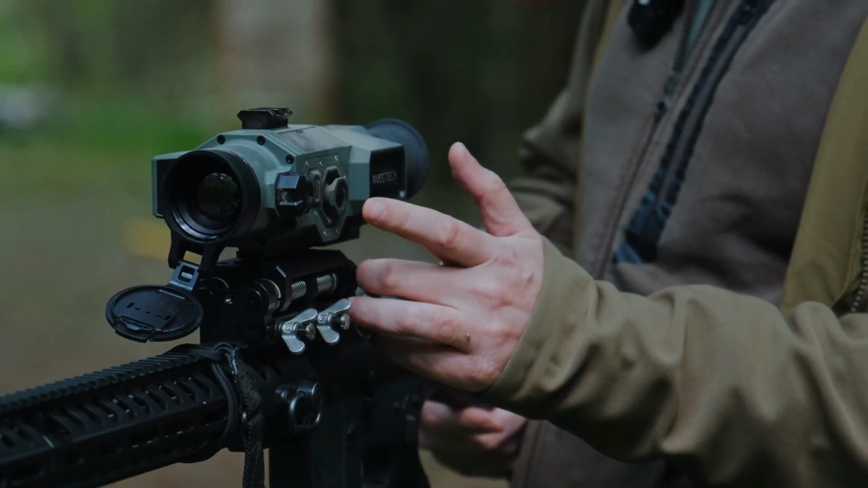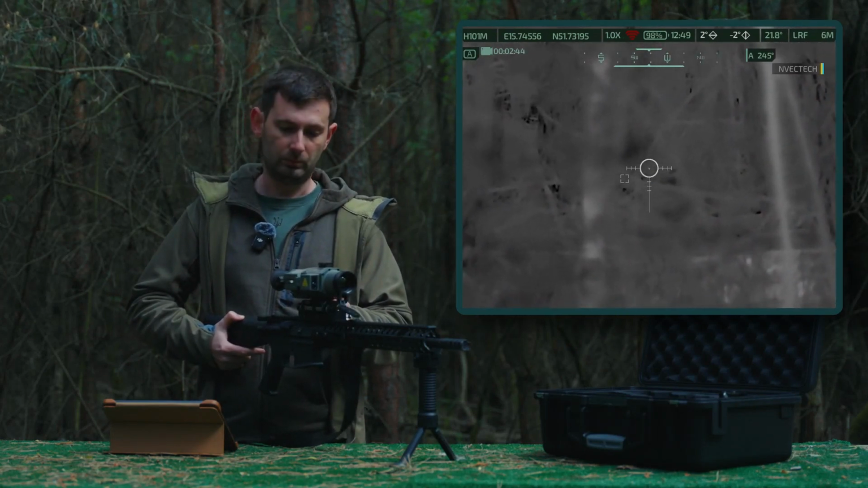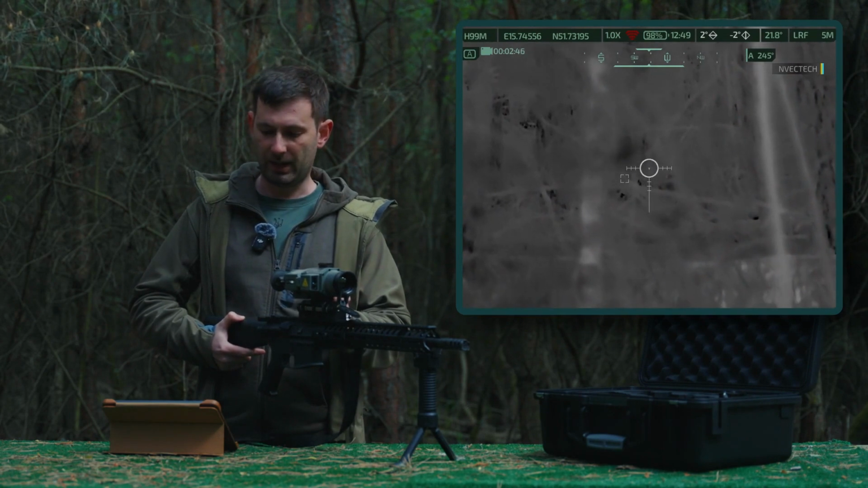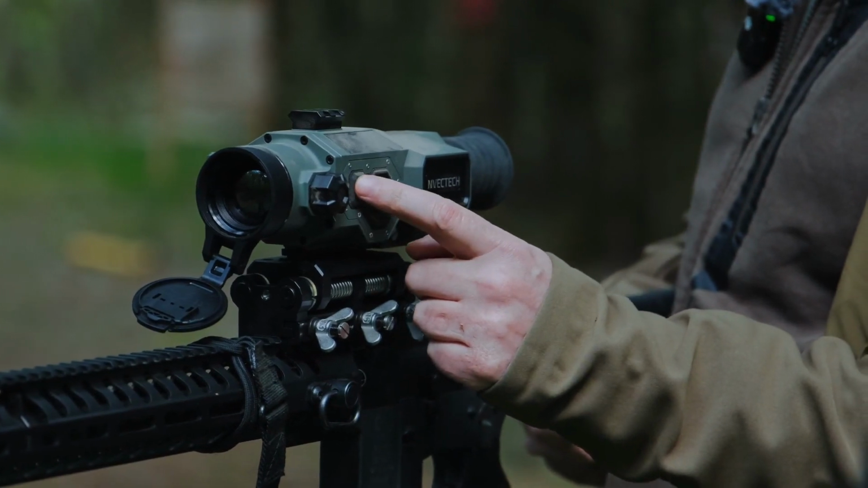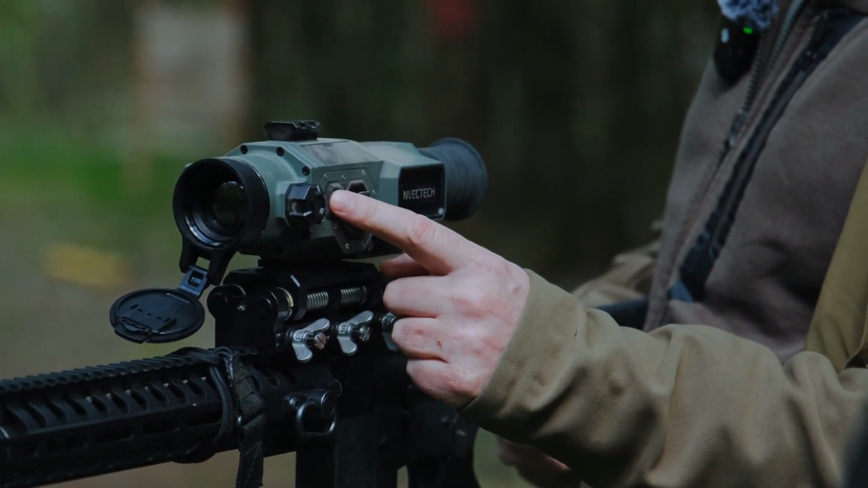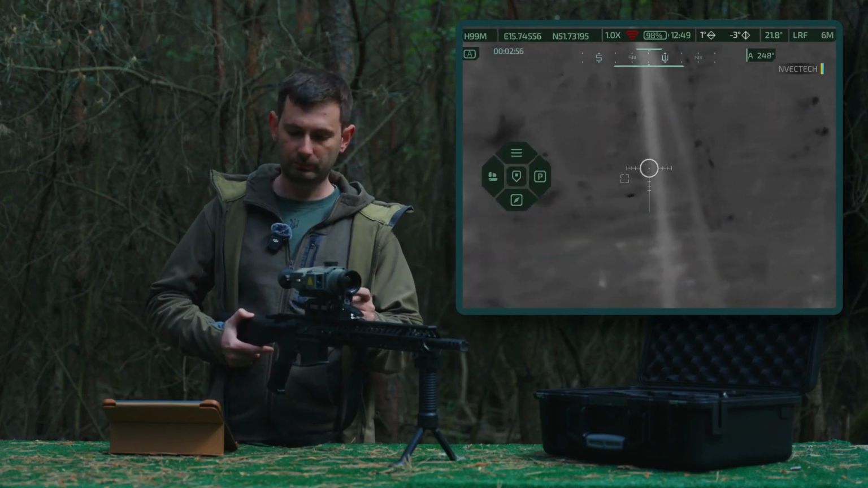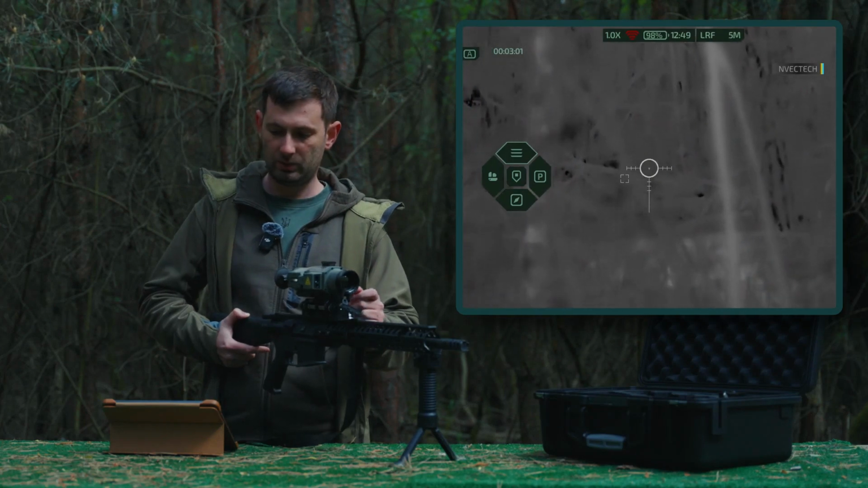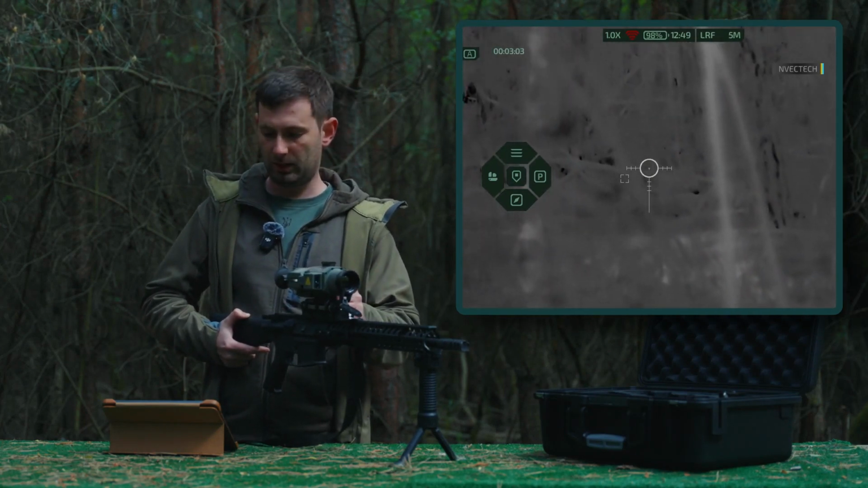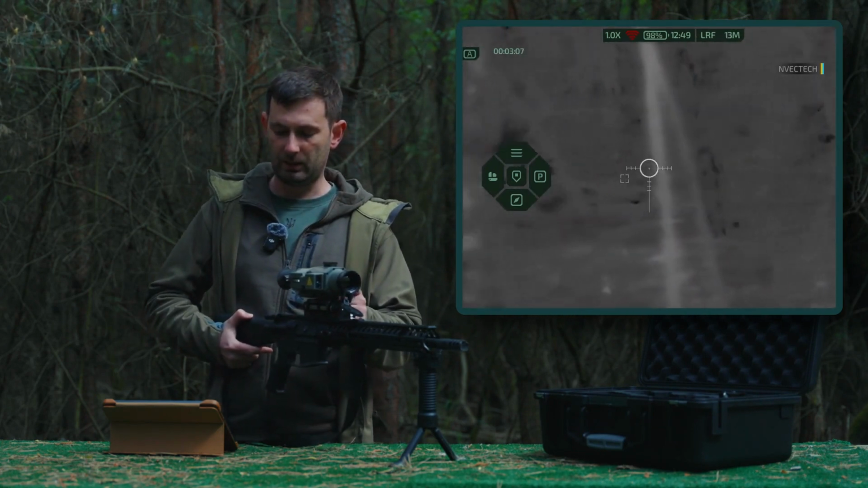A single tap on the joystick activates photo mode. A long press on the joystick activates video mode. When we press the action button, that is the button next to the joystick, a single press brings up the quick menu. On the left side, push the joystick upward. This hides all the sensors, meaning only the main key indicators remain, and the rangefinder.